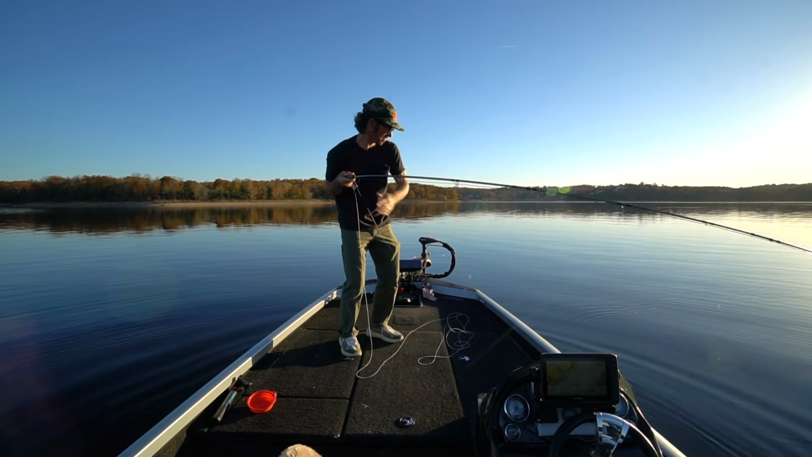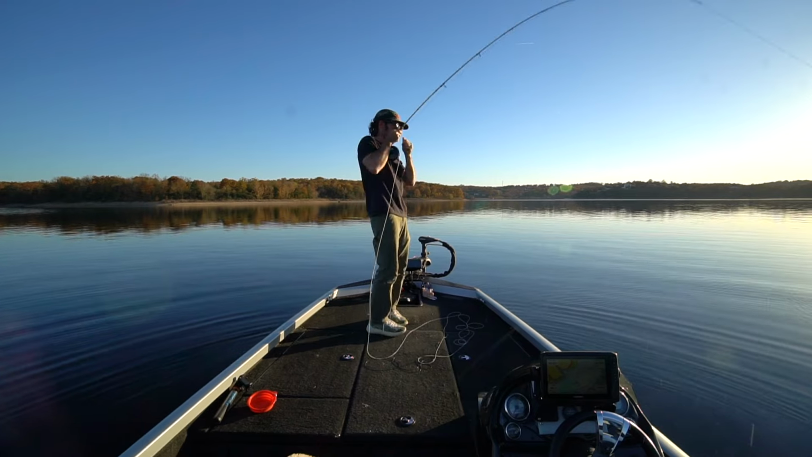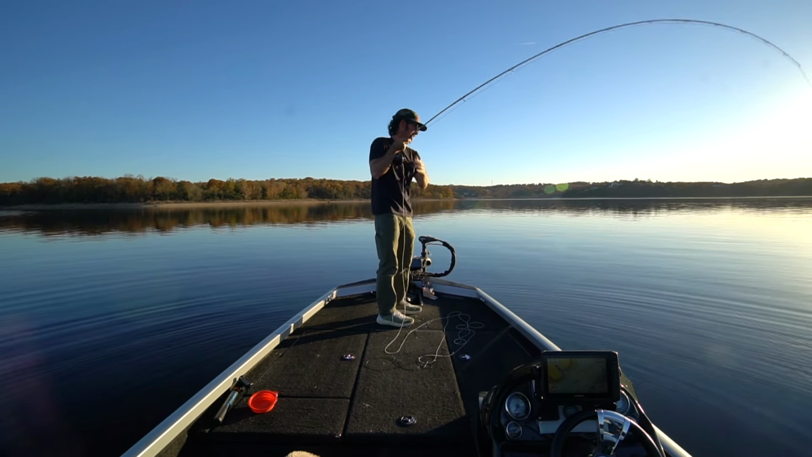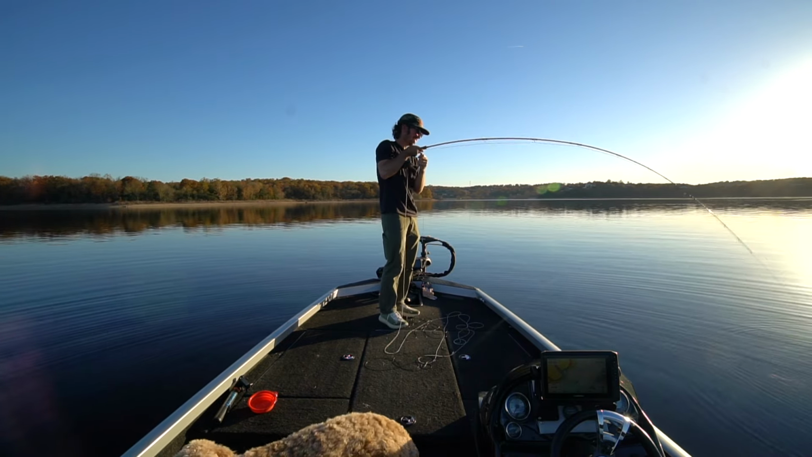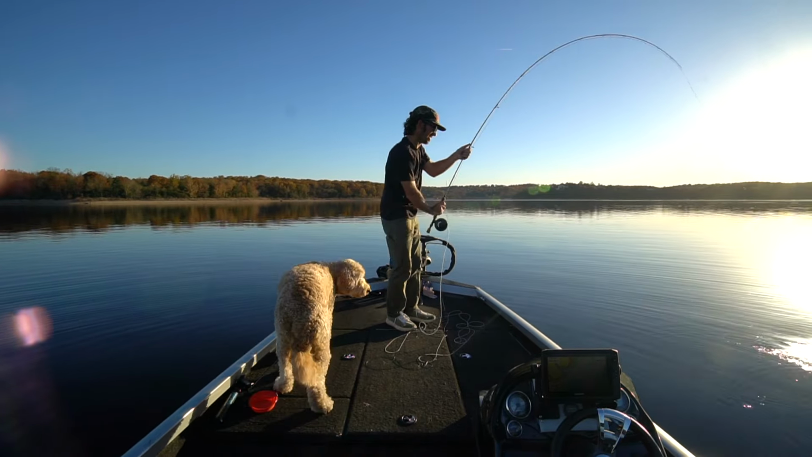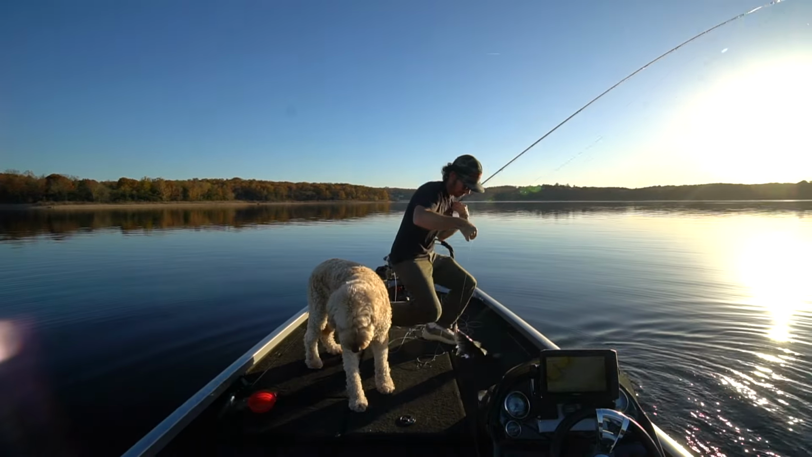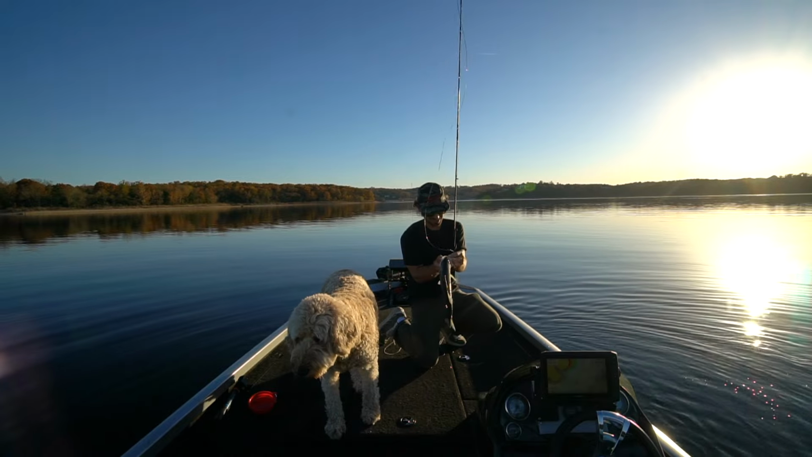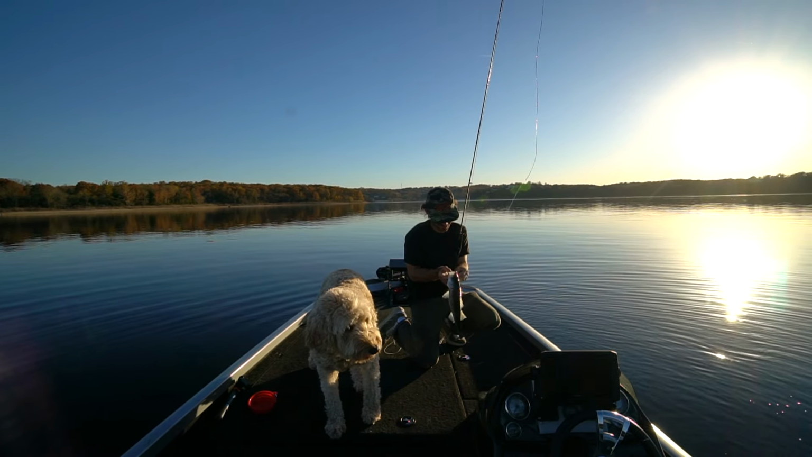There he is. There he is. Small one. Oh, maybe not. Don't know. Got a bad hook set on him though. Oh, he does not feel big. No, that's not a big fish. Little guy. Sweet. Another one. So fun.